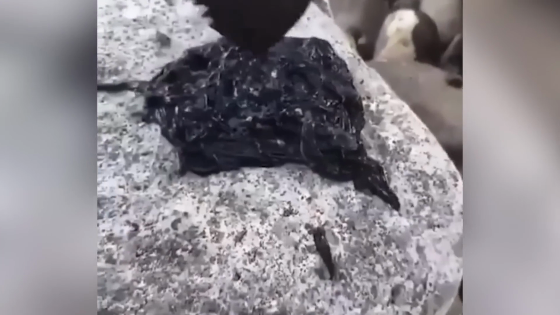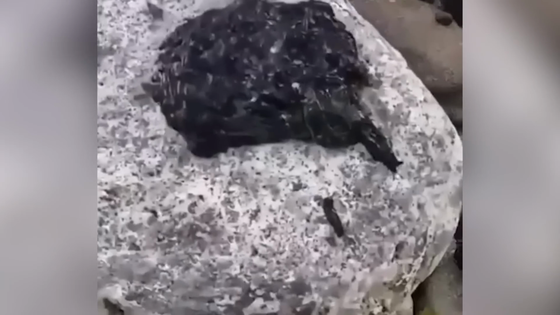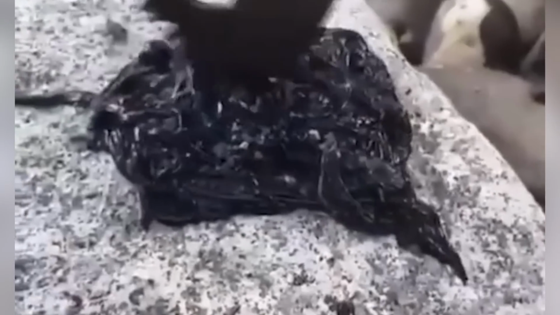A group of individuals stumbled upon a peculiar discovery near a river that left them both intrigued and unsettled. The object in question possessed an eerie and unusual appearance, but what made it even more disconcerting was the fact that it appeared to be in motion. As the person is cutting into it, the tissue seemed to come back together, which makes it even scarier.